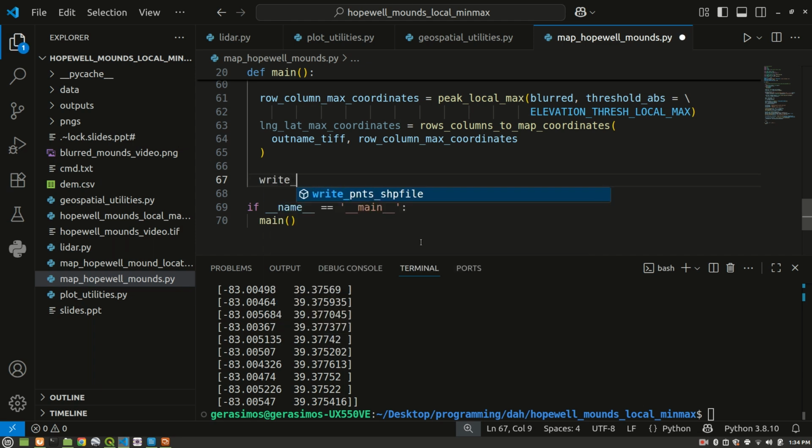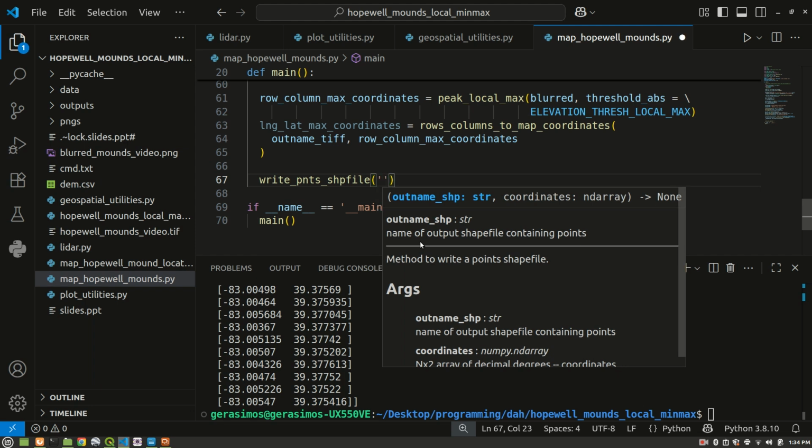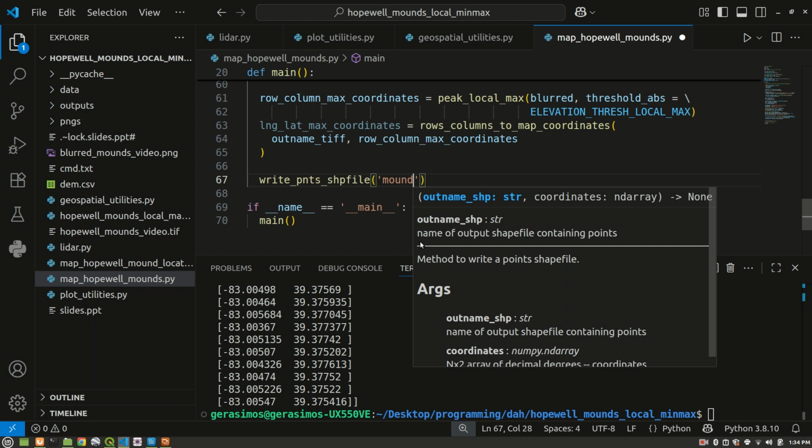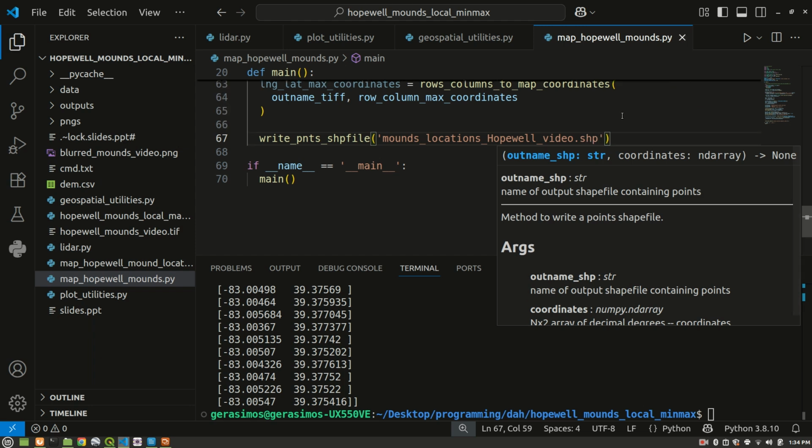So we can see a write point shapefile, and we'll just call it Mound Locations Hopewell Video dot shp. That's kind of a long name, but it's a simple name, and it doesn't matter.